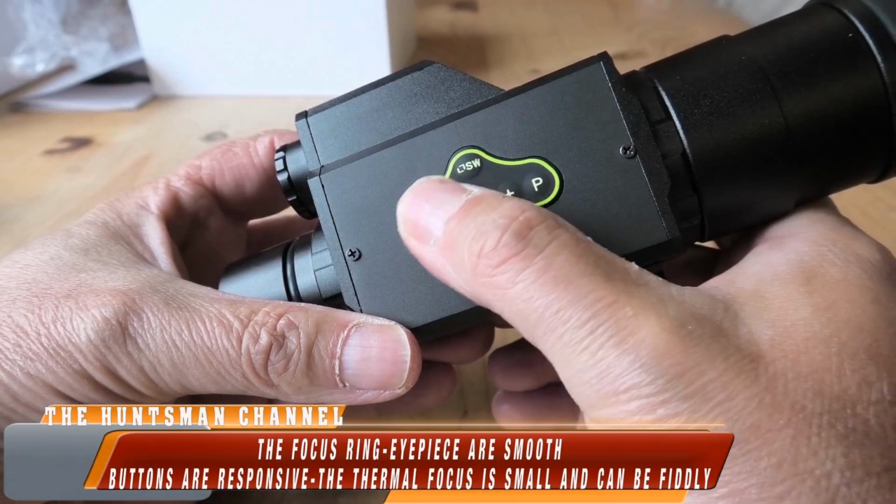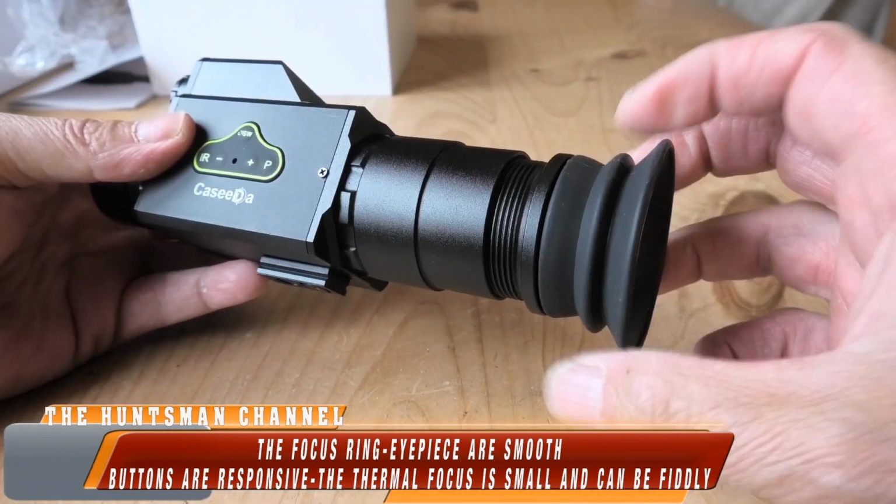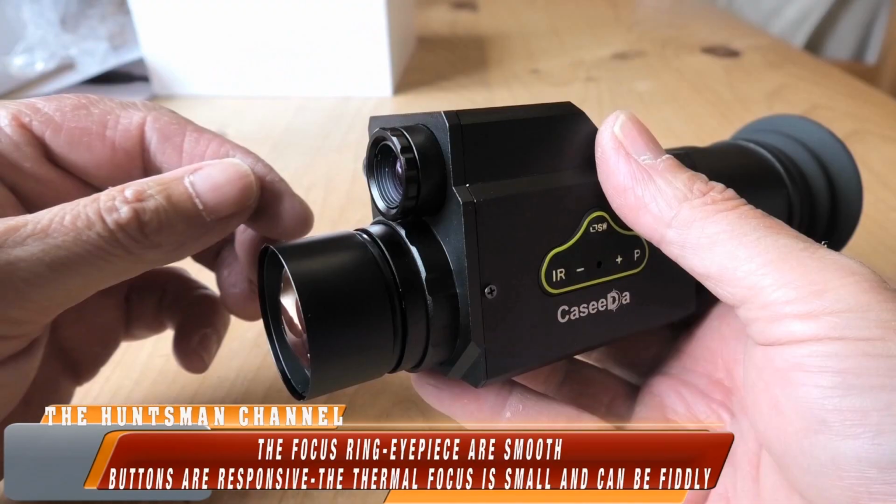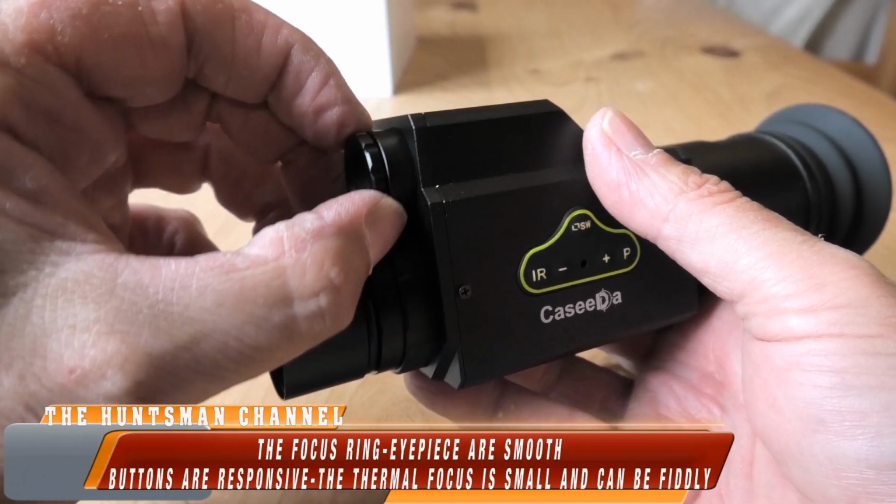Now the main focus ring and an eyepiece, nice and smooth. The buttons slightly raised, rubberised. Now my only niggle is the thermal lens. It's quite small and it is fiddly. Again, an ungloved hand and you will be okay.